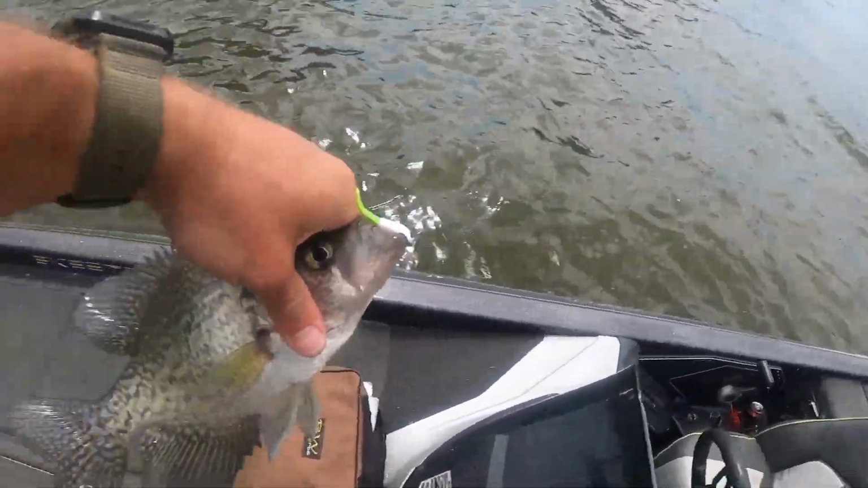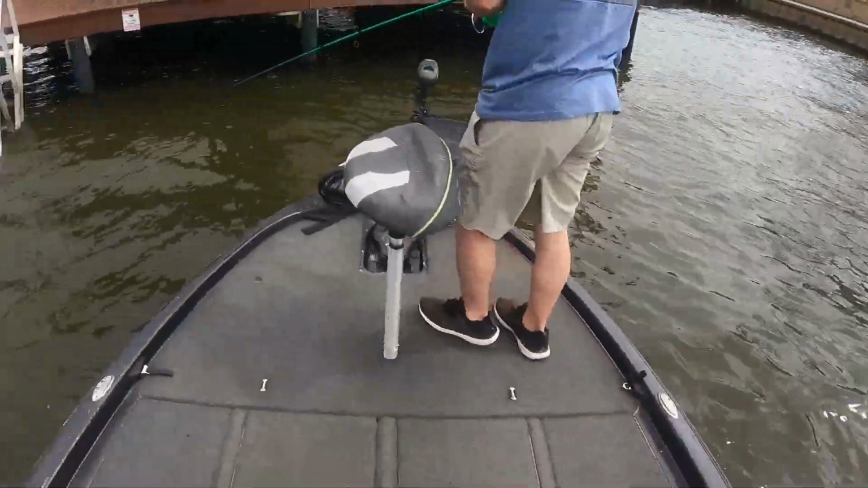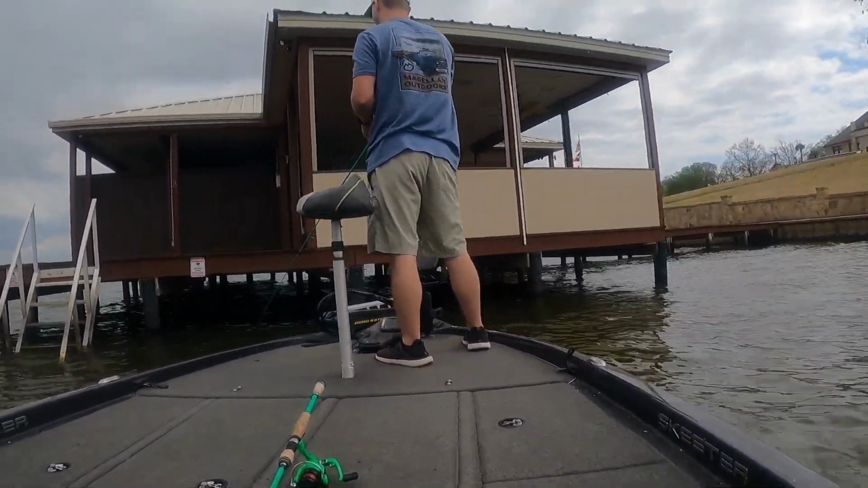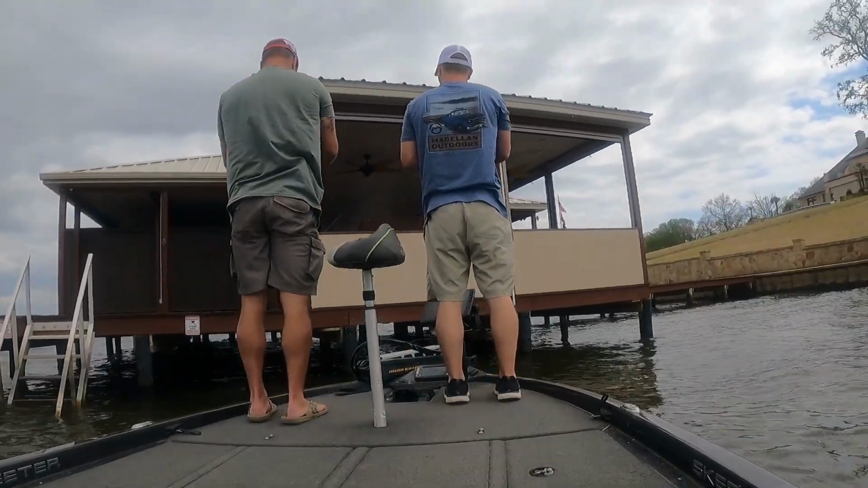Sorry, you had to stare at the ground there for a minute. Didn't know that the camera had fell down, but we got some. We'll just put that back. It fell quietly. Oh, that was a nice skip off that wave.